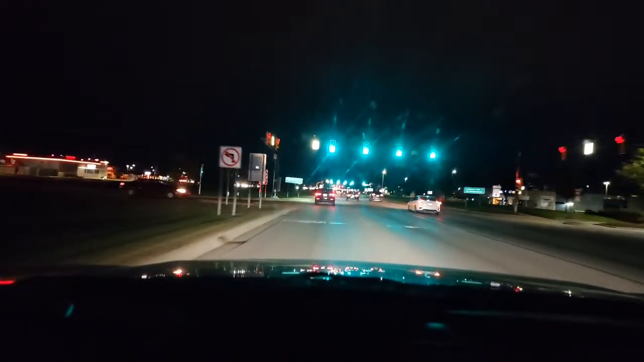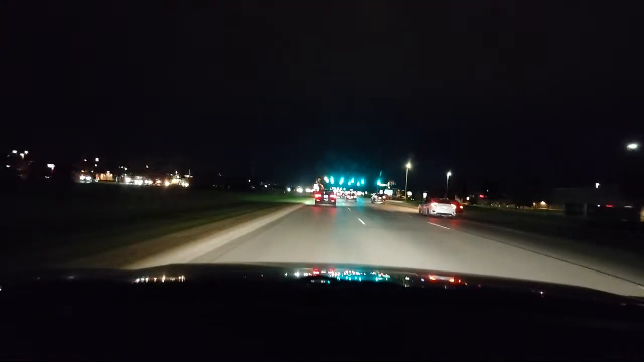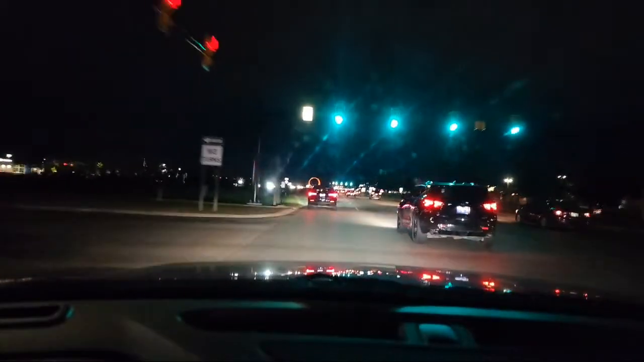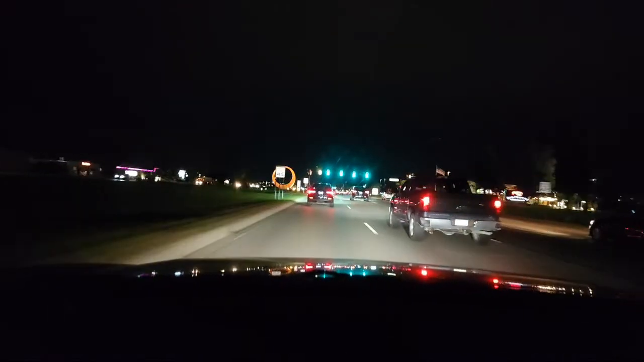I'm always looking around. Speed control's pretty nice. I want to get over one lane, so just checking traffic. Turning my blinker.